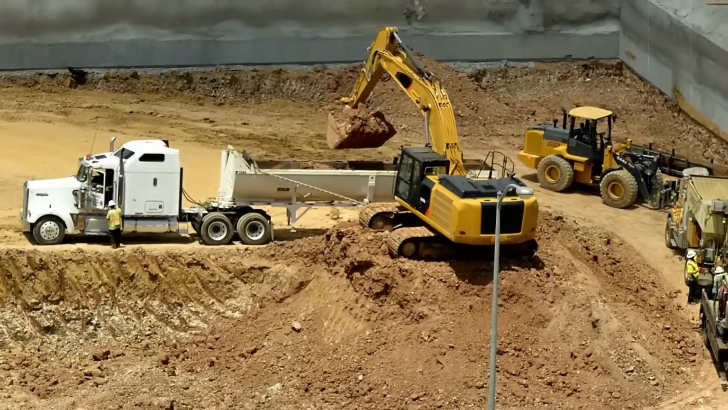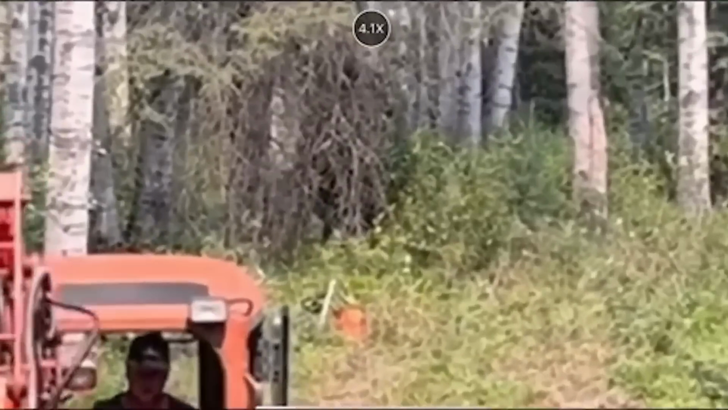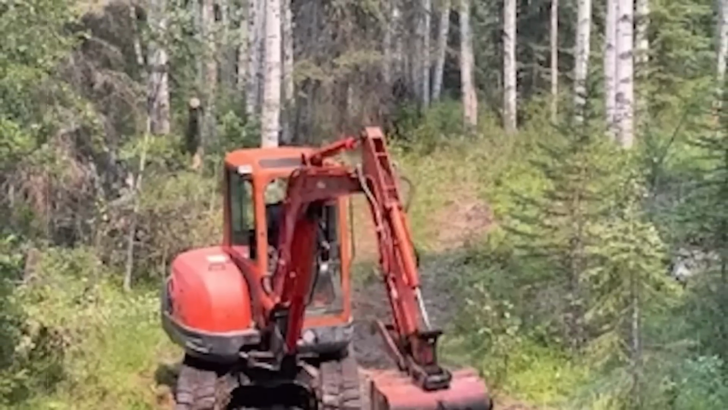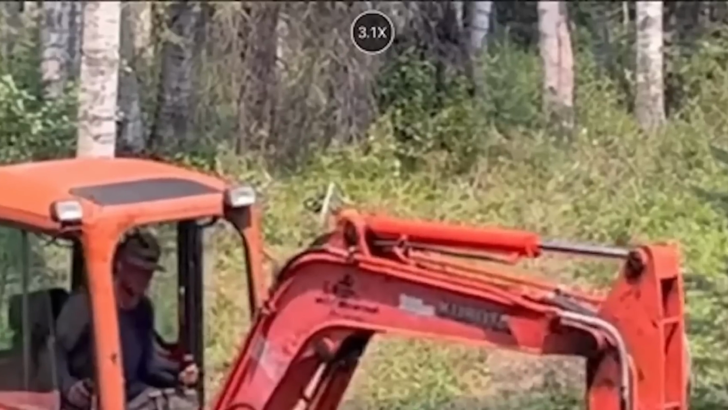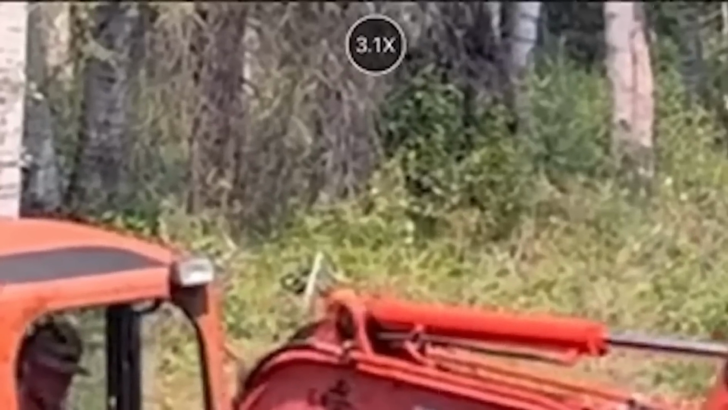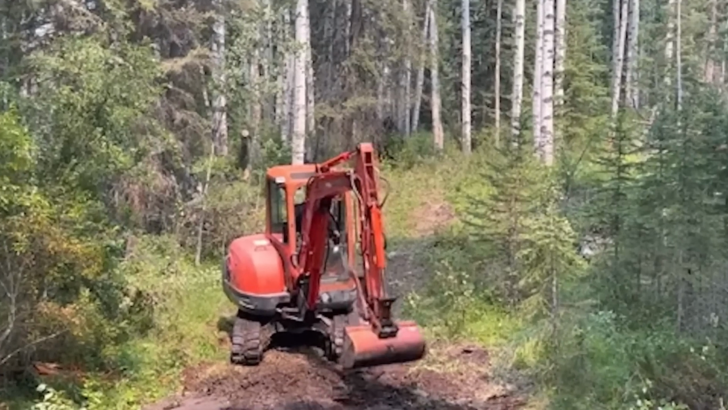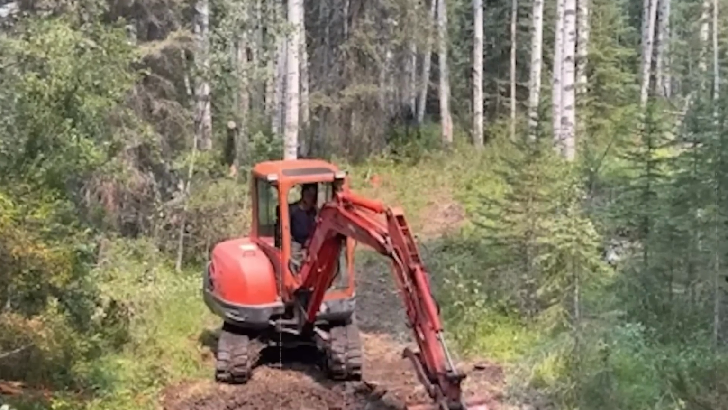This video was taken at a construction site where a trail camera caught something huge and eerie hiding in the woods. When I first looked at this video, I thought it was from a movie series. But I checked, and apparently this is actually supposed to be real. In the video, a construction worker is using an excavator to level the ground. But what's moving in the background?